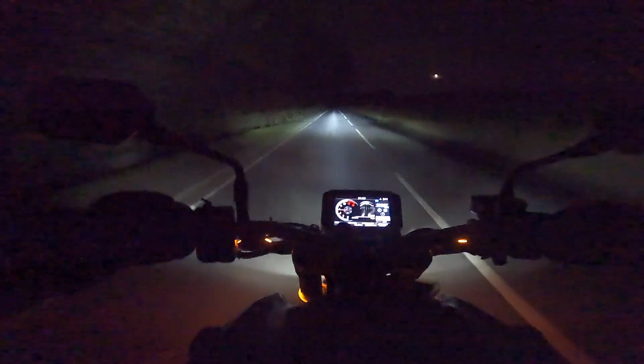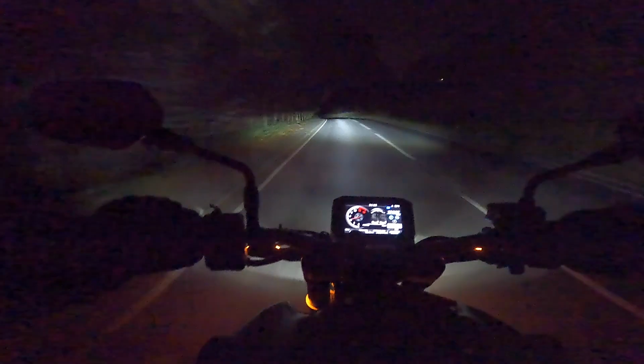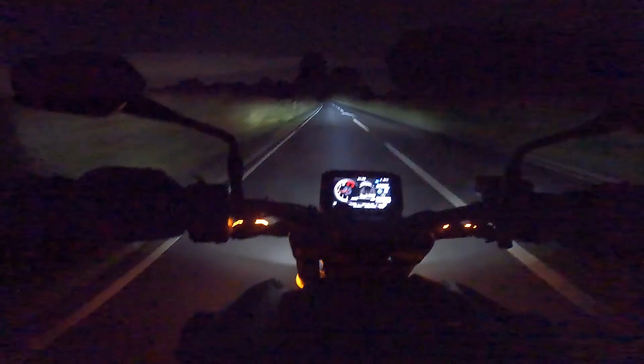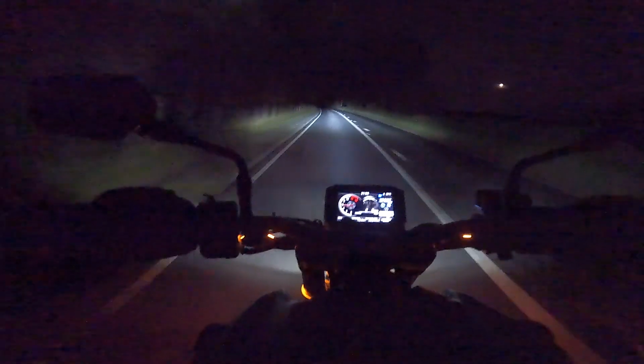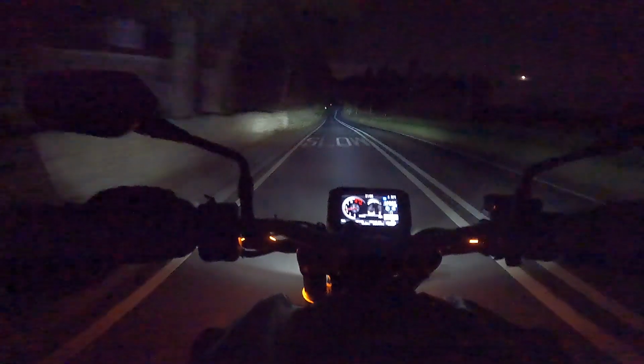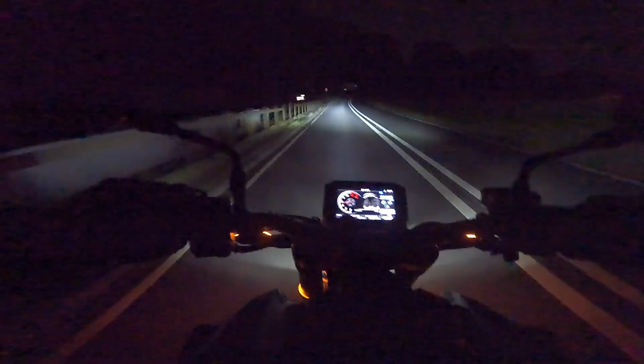So that bit back there was saying slow, I'm guessing because there's a corner coming up, so I'm trying to chill here. You can see the road's turning off to the left, the vanishing point turns off to the left, and the vanishing point is so much more vanish when there is such a limited view from the lights that you get. So here I'm thinking, oh, this is quite good. You can see through the tree.